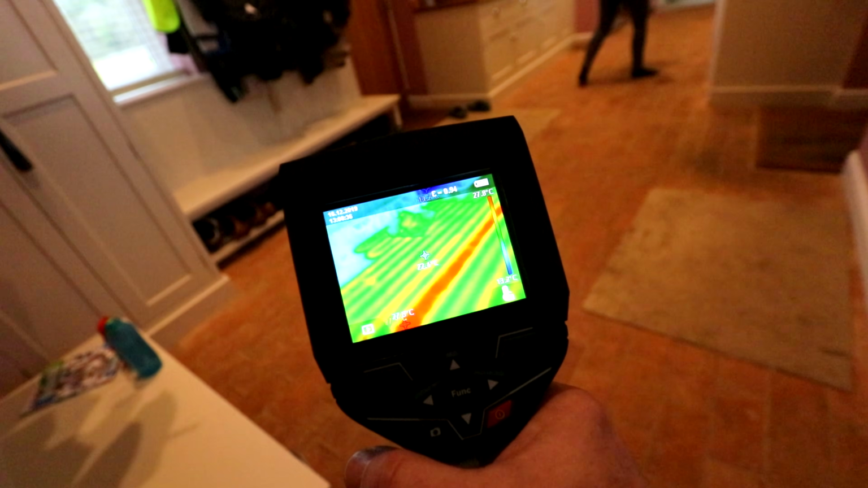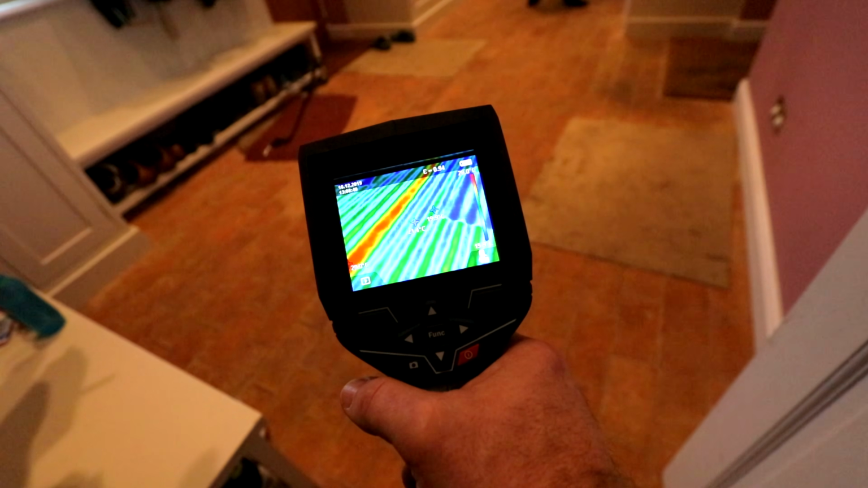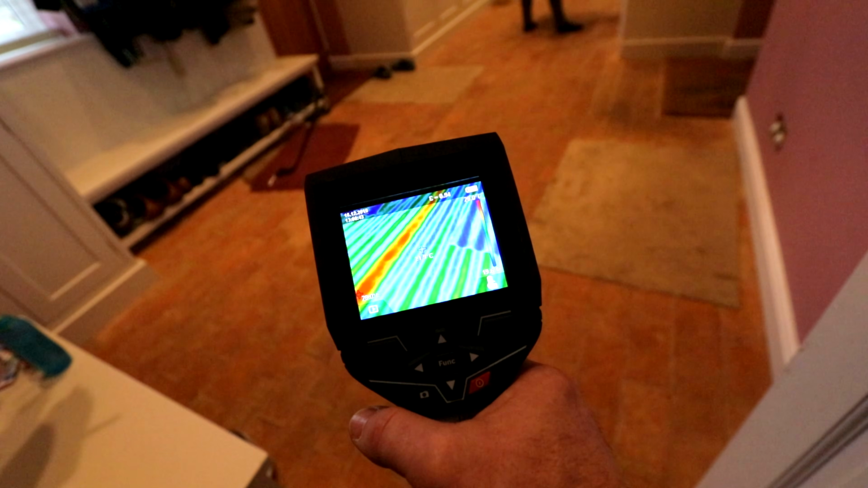And we've also, look, that warm patch you can see is probably where Cassie's been laying. But look at all those pipes there. It's cool, isn't it? Yeah. So clever, isn't it? Yeah, it's wicked.